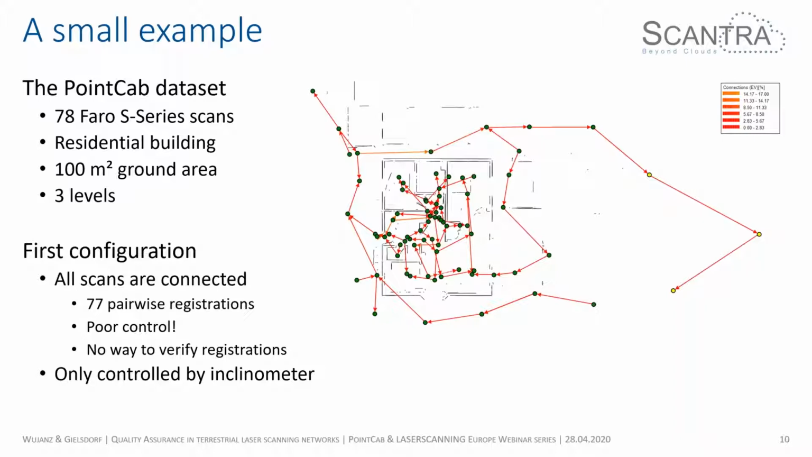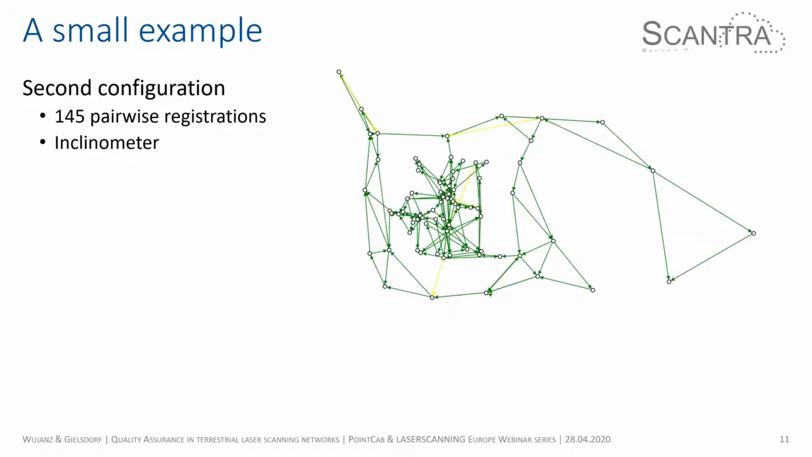So what we can do is add some more connections. This is the configuration that I personally chose. I have 145 pairwise registrations, and I also included the inclinometer as an additional configuration that, of course, checks only 2 degrees of freedom, namely the rotation about the X and Y axis.